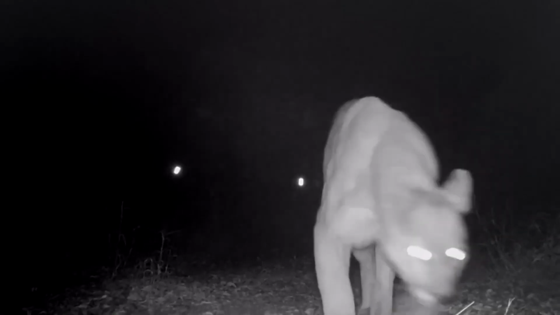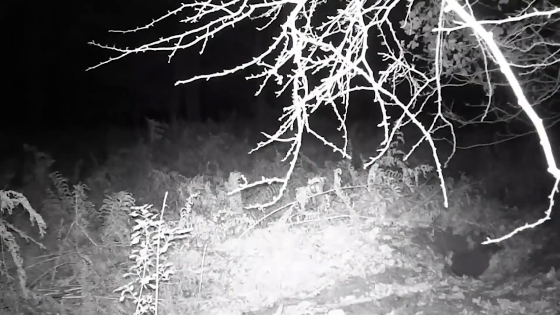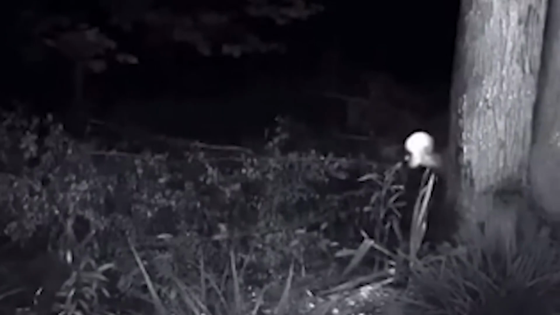Trail cams have been a welcome addition for wildlife enthusiasts and those hunting the supernatural. But on rare occasions, what these trail cam owners captured probably made them wish they had never installed this gadget in the first place. It's clear that trail cameras have been a great invention that allows us to see parts of our world we have never been able to see before.